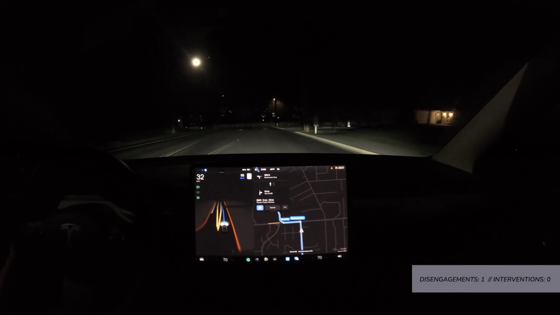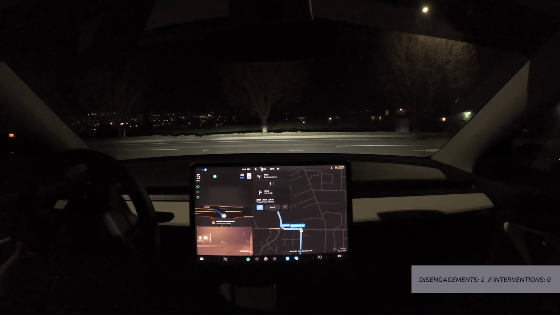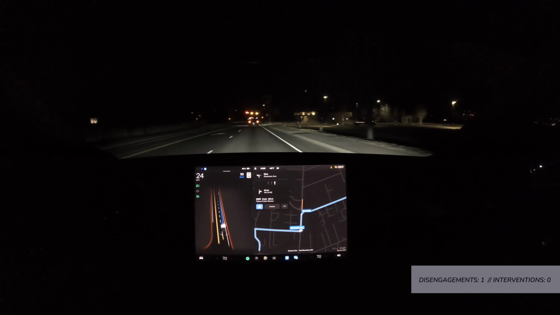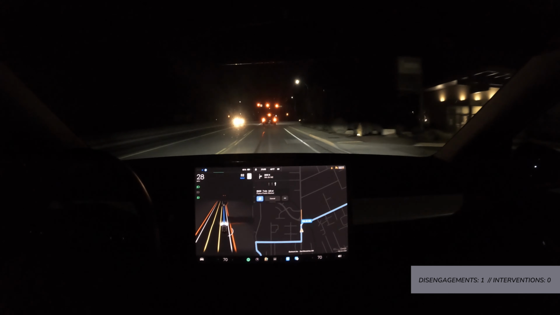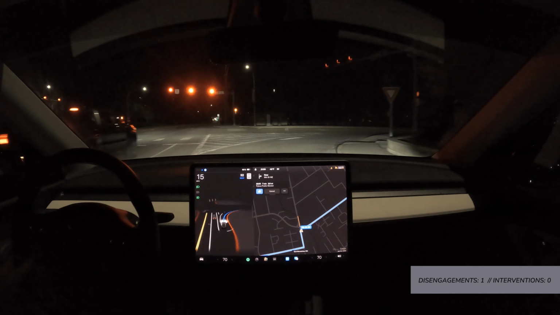All right, first unprotected left. We should be in this left lane. Okay, no, it's making a decision. Okay, there's a little bit of weird jerk right there. It's having a hard time deciding which lane to be in. It creeps in the lane, and it's gonna commit. Okay, so low traffic, it was fine. It still was a little bit hesitant in the middle of the road before it really decided to commit.